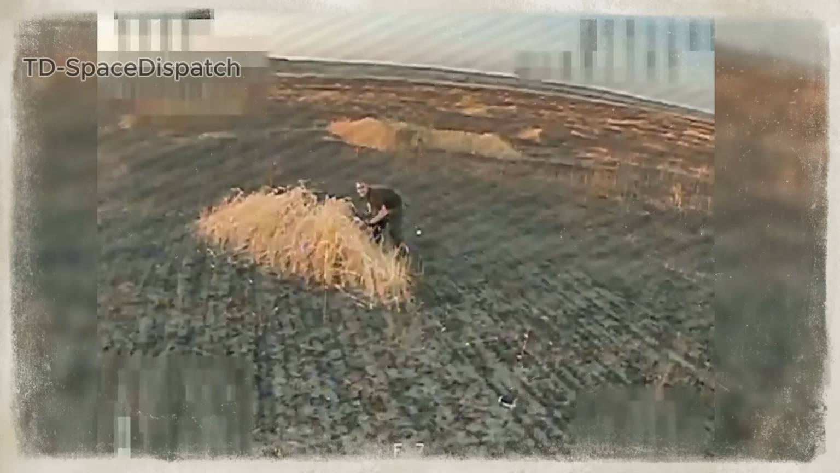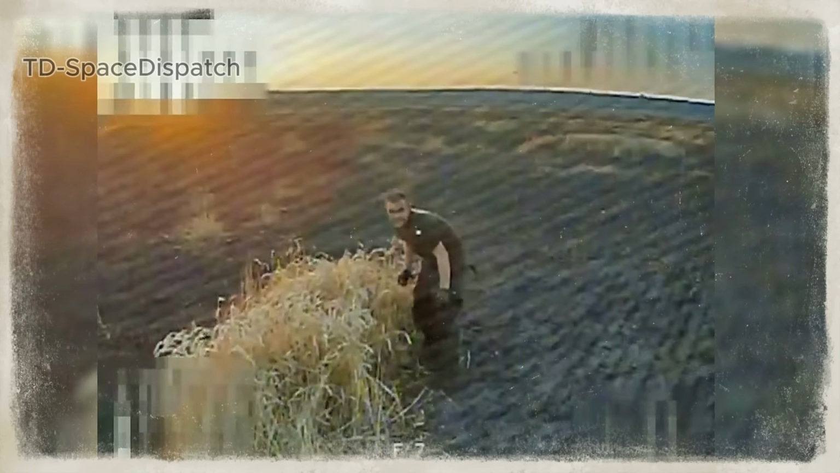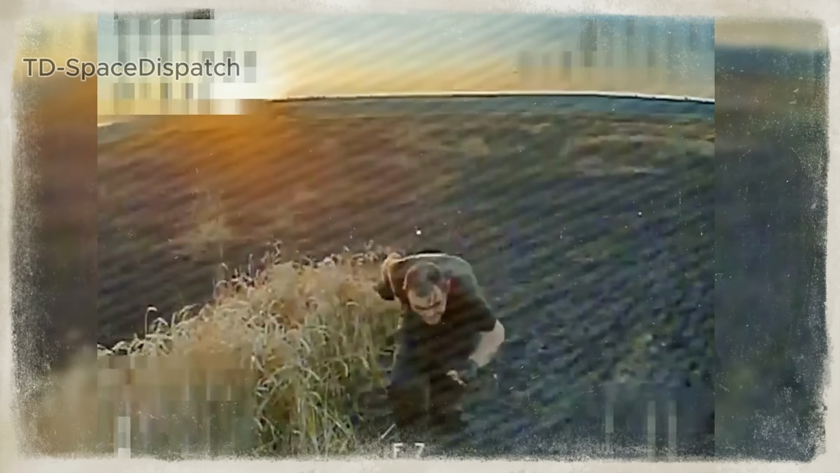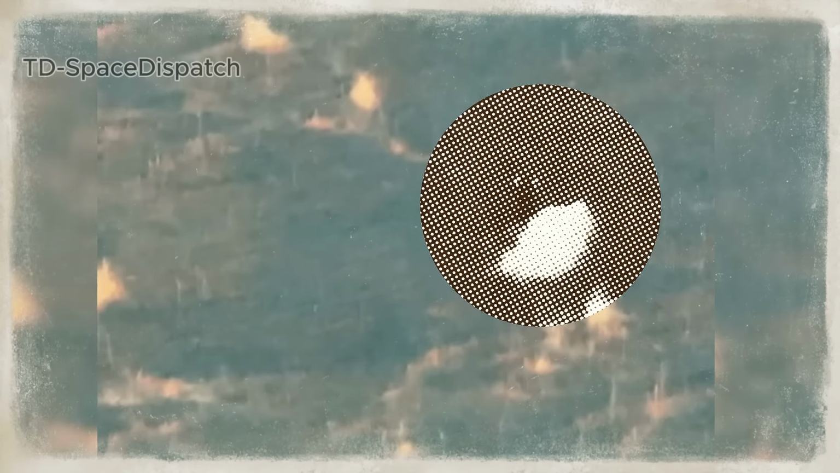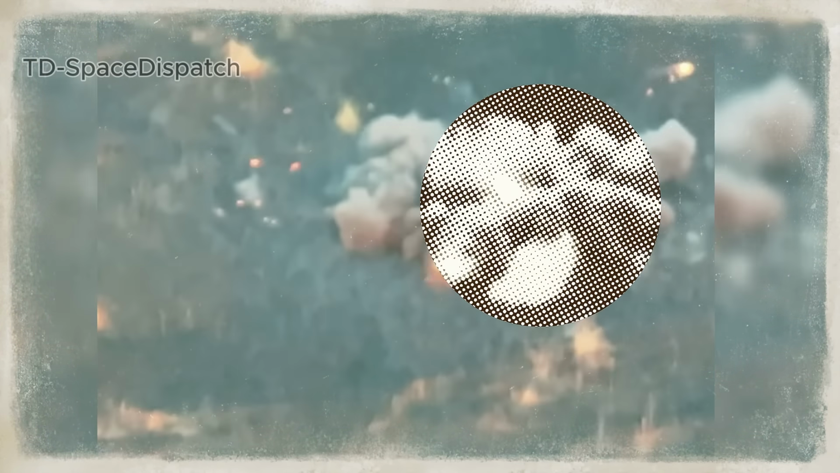An empty field. A Russian soldier faced an FPV drone. No weapon. No gear. Only bare hands. And his head. In desperation, he lunged forward. He struck the drone with his skull.